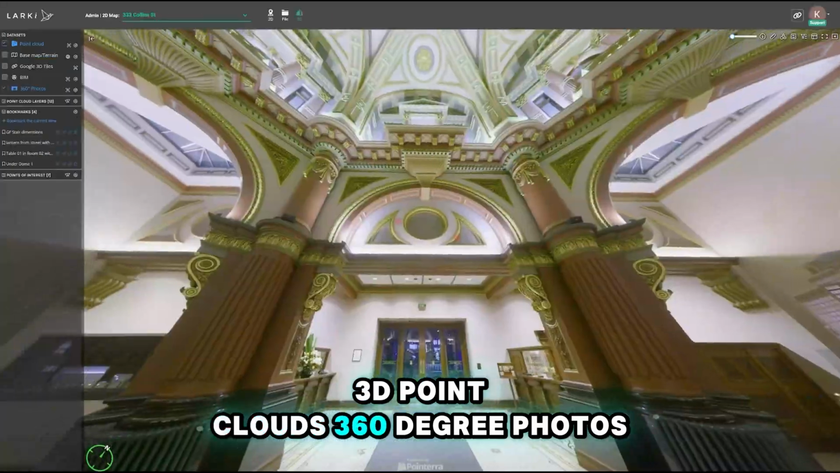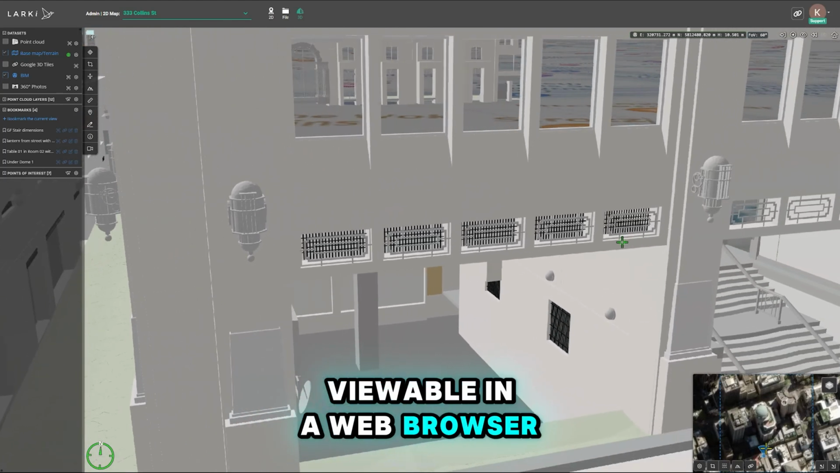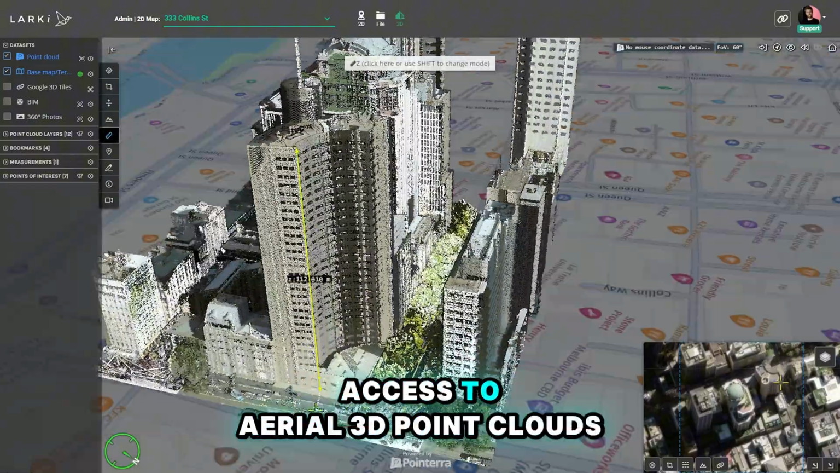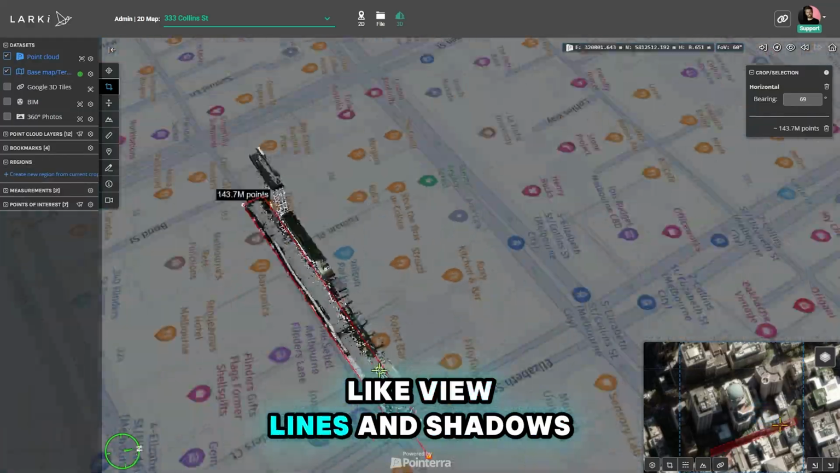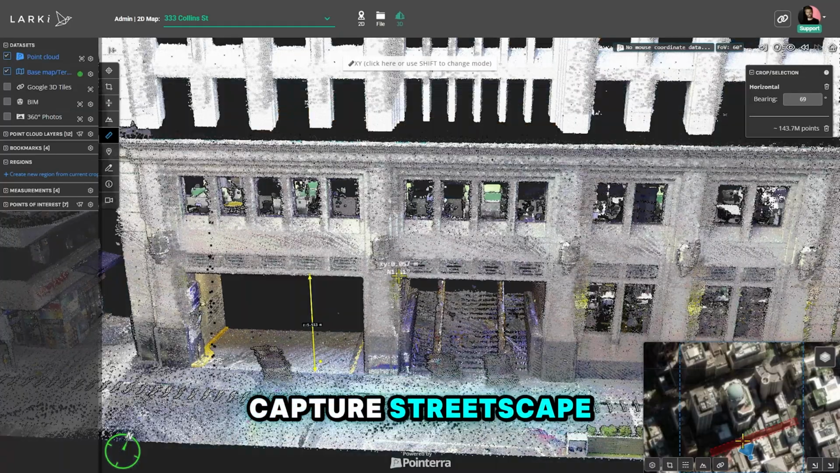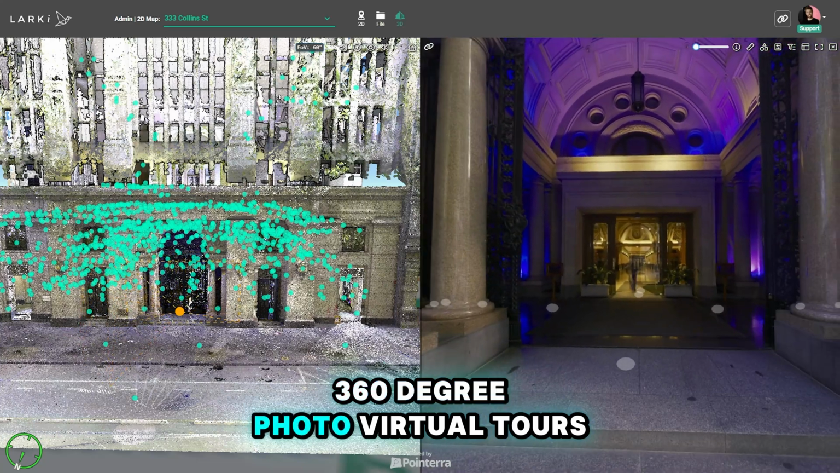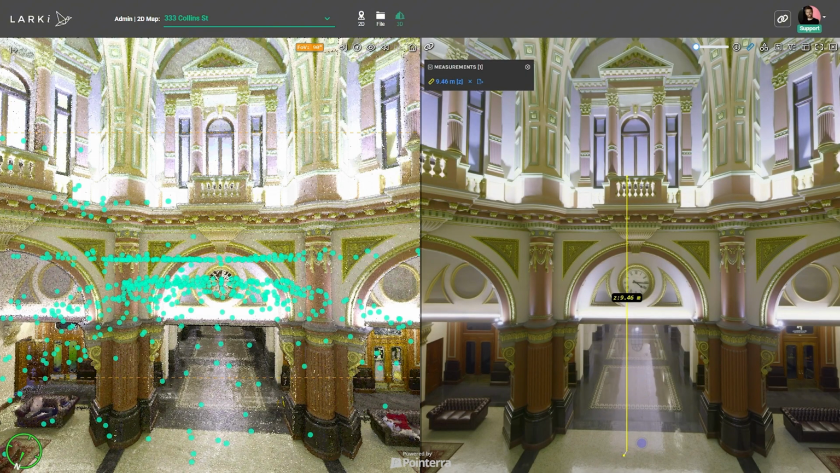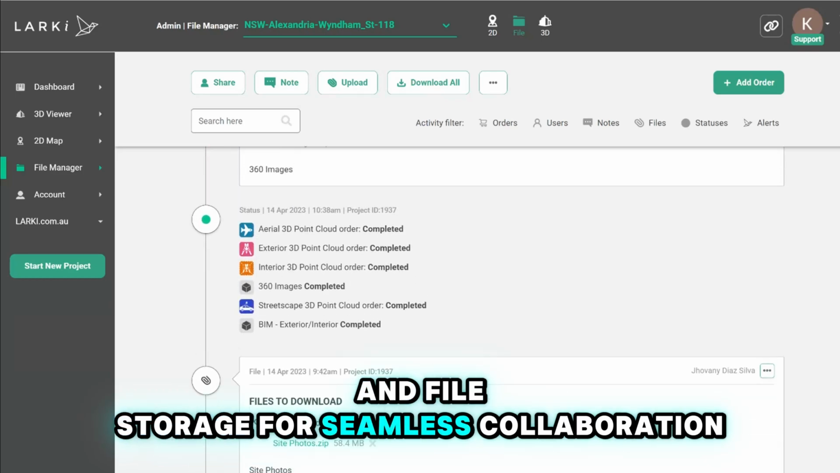3D point clouds, 360-degree photos, 3D mesh and BIM models, viewable in a web browser with no special software needed. Our platform also provided access to aerial 3D point clouds and 3D photo mesh for city block assessments like view lines and shadows, streetscape 3D point clouds, which are an affordable way to capture streetscape elevations for signage and buildability assessments, 360-degree photo virtual tours with point cloud integration, enabling precise measurements in photorealistic virtual environments, 2D maps with aerial imagery, and file storage for seamless collaboration.